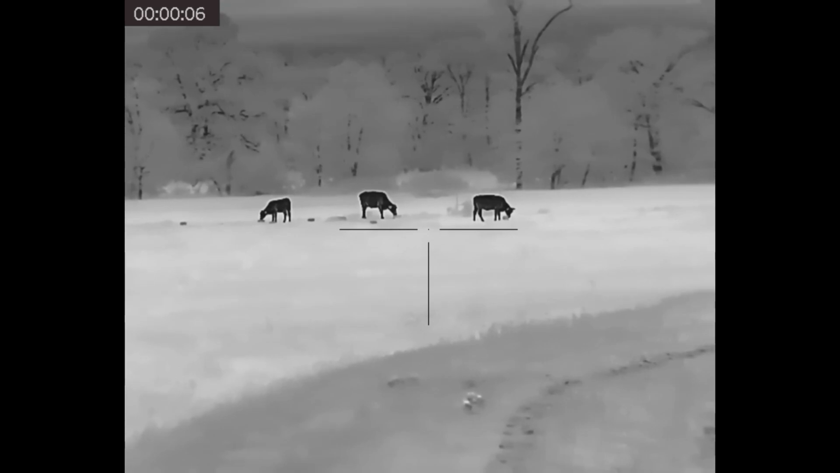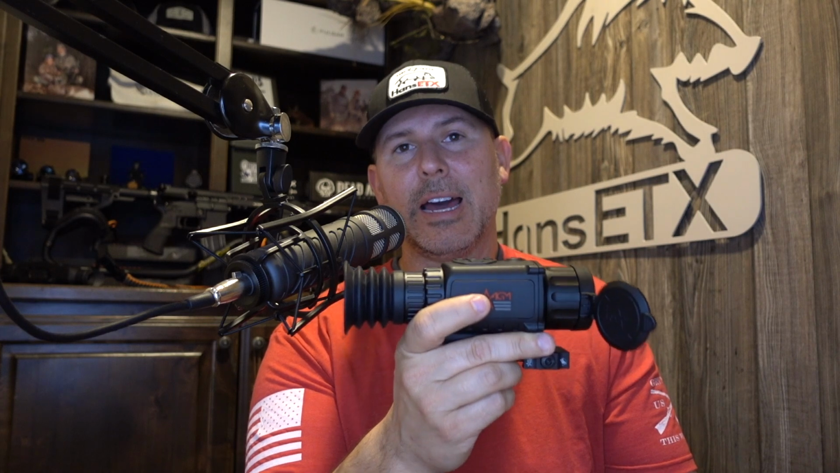The field of view on the TS35 is 66 feet at 100 yards. And on the TS50, the field of view is 46 feet at 100 yards. So 20 feet less field of view at 100 yards with the TS50. So 46 feet at 100 yards, 66 feet at 100 yards. This weighs 1.33 pounds. This weighs 1.18, so a little over a pound on both of these.